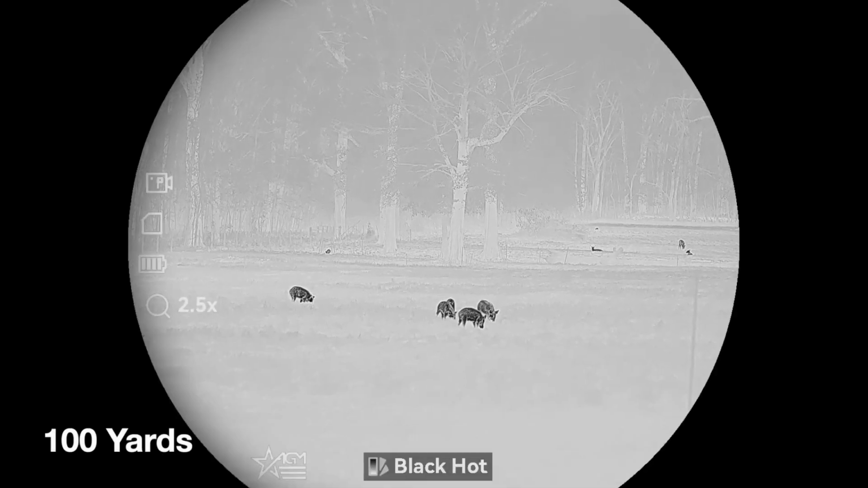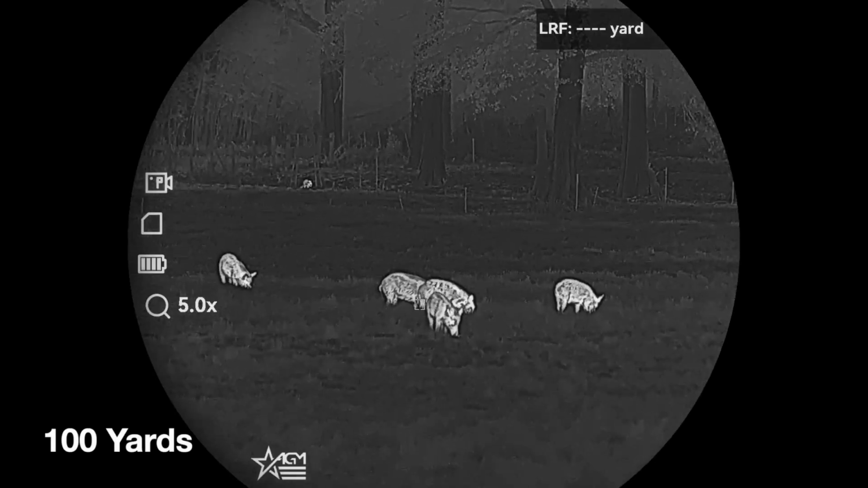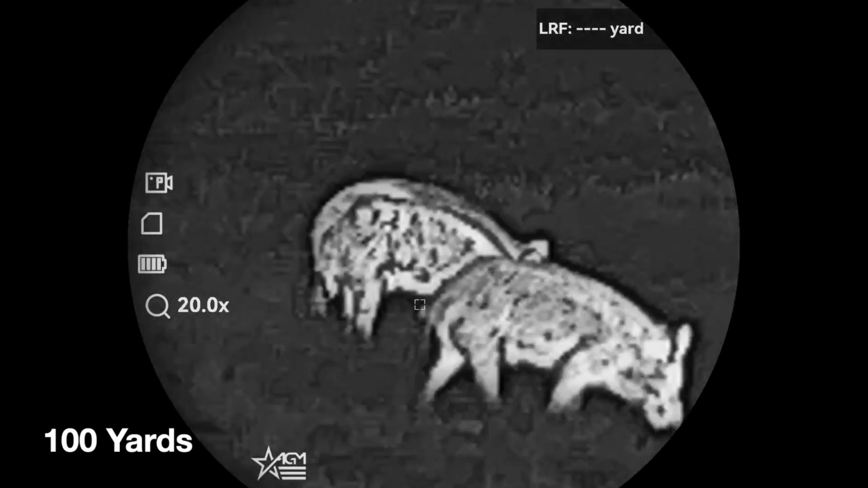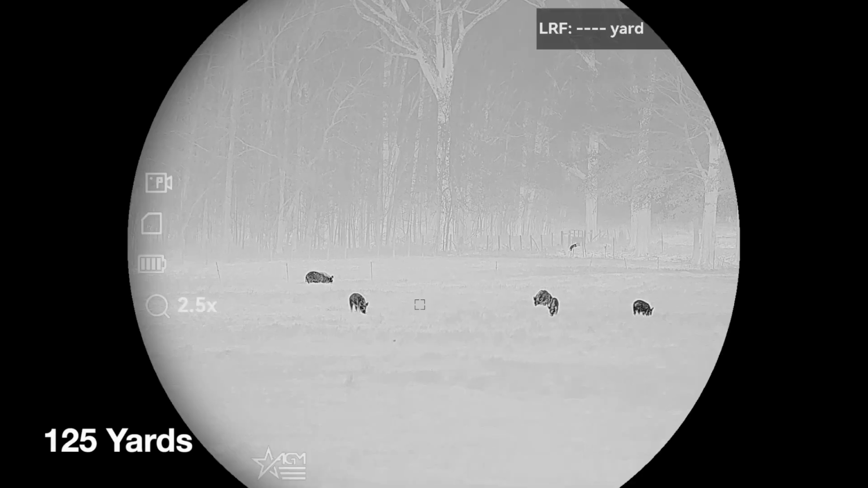I think your mileage will vary. I think it's very possible that you can ID 900, maybe 1,000. I hate to even say that out loud. I've never said that about a scope, but it is possible. The image is so crisp, so sharp, so clear. So I think 700-800 is very, very conservative in good normal conditions, probably further than that.